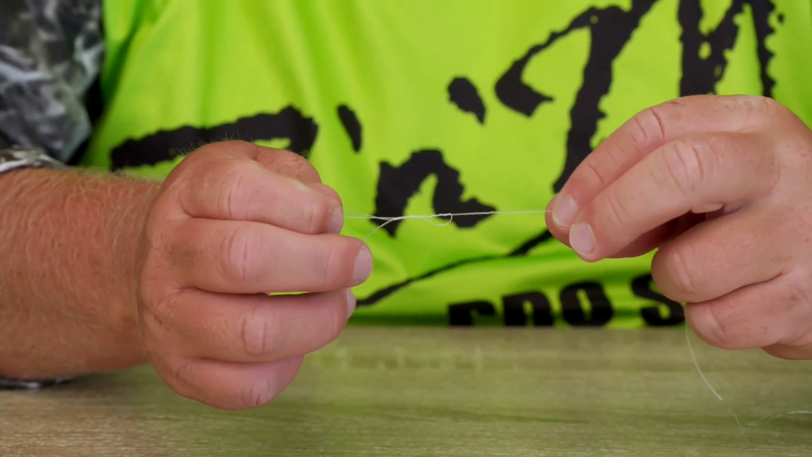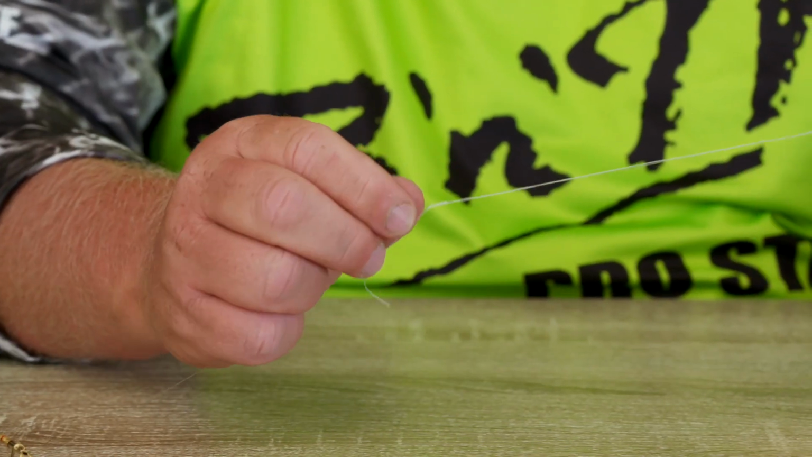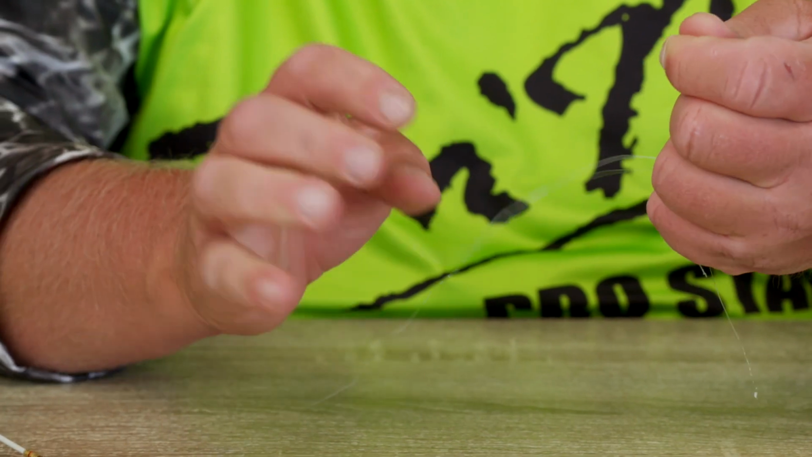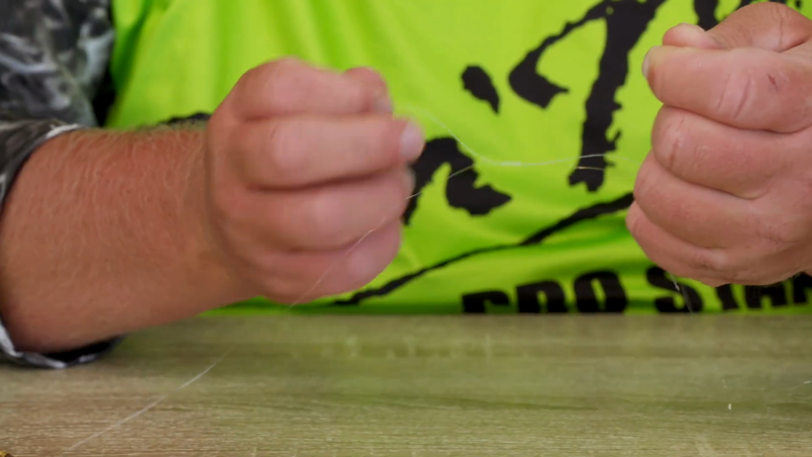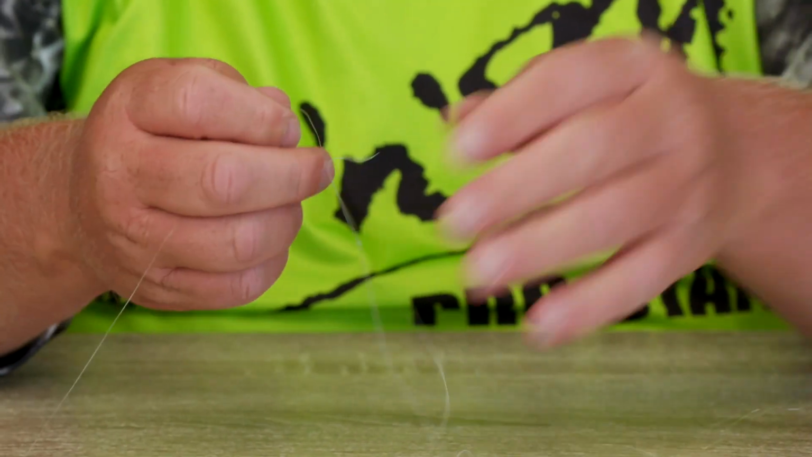Then just kind of lightly wet it, and then pull both ends of your line like this, and you'll see it start to cinch down. Now, what we have is a stop on our line that you can slide up and down.